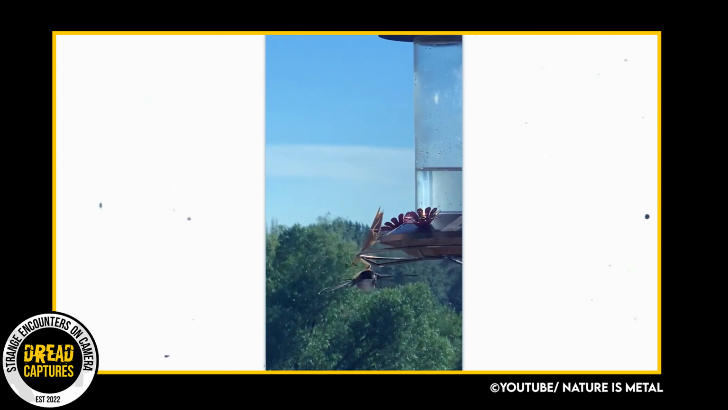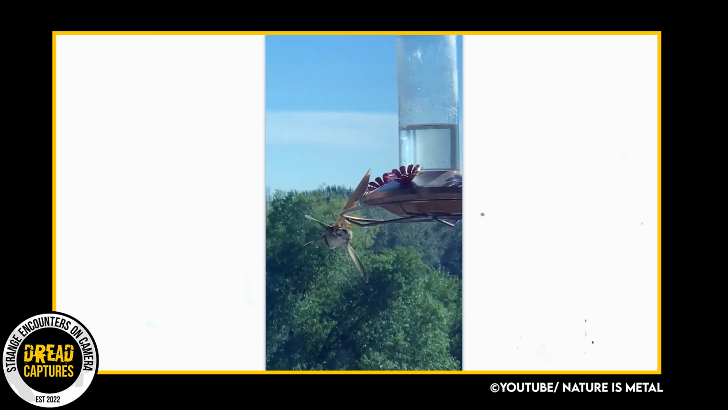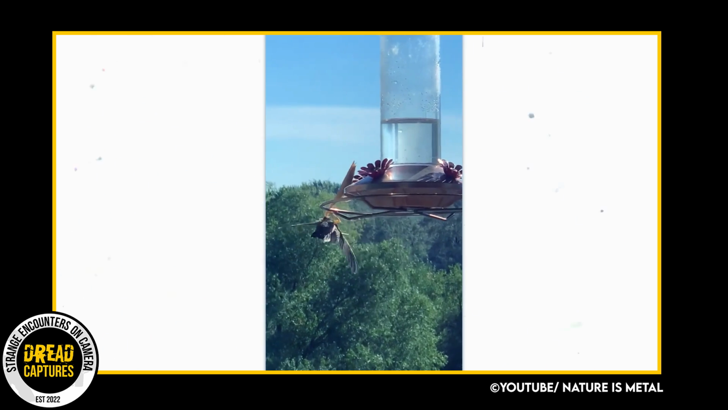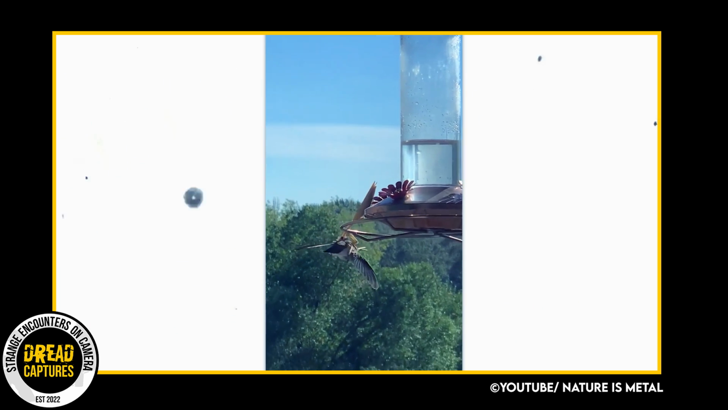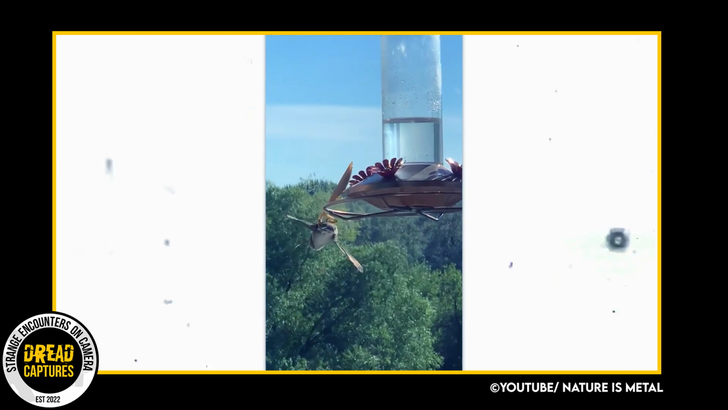Unreal. Look at the mantis grab onto the beak of the bird and just not let it go. There's the relative strength we were talking about. The hummingbird tries to fly away, but the mantis just pulls him in. Mantises have a unique physical structure that enables the powerful muscles in their thorax and head to strike quickly and hold their prey. Safe to say we saw all of that in action.